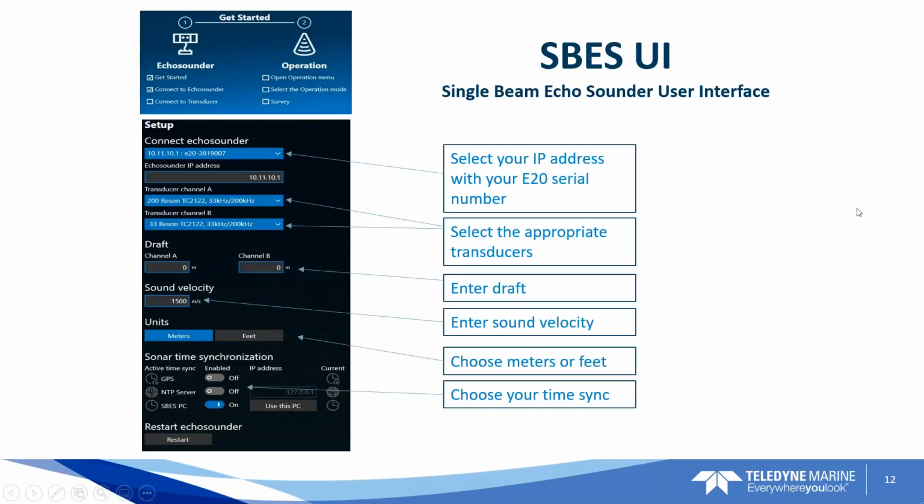So now you have the SBES user interface. When you go into the software, it's going to guide you through the steps to get your E20 interface to the PC and get it set up for collecting soundings. Here, you're going to choose the echo sounder at the appropriate IP address. It'll be selected, and you'll select it in a drop-down.